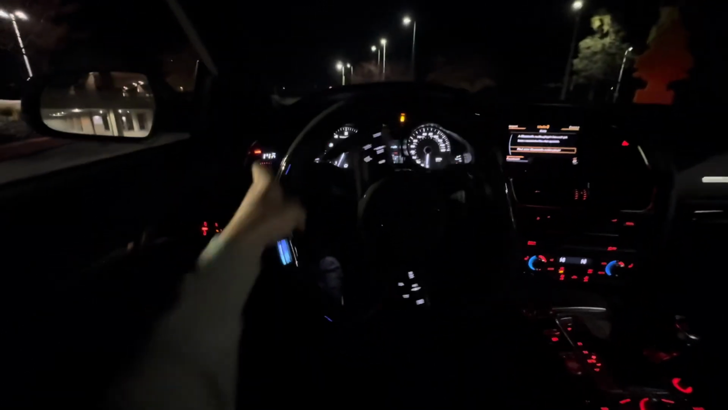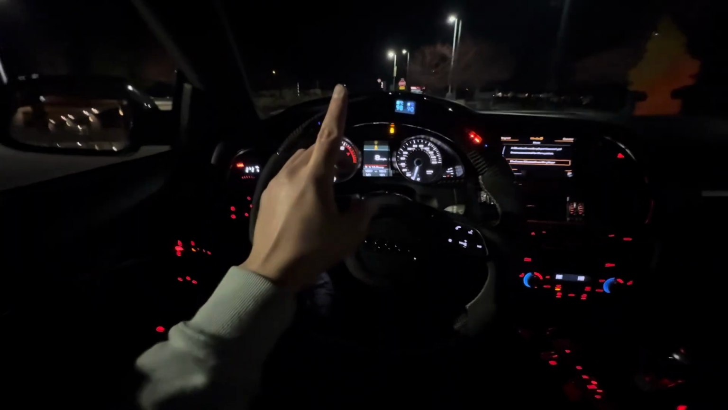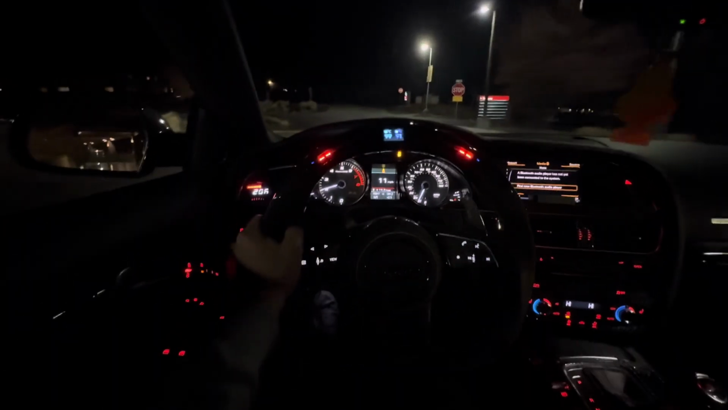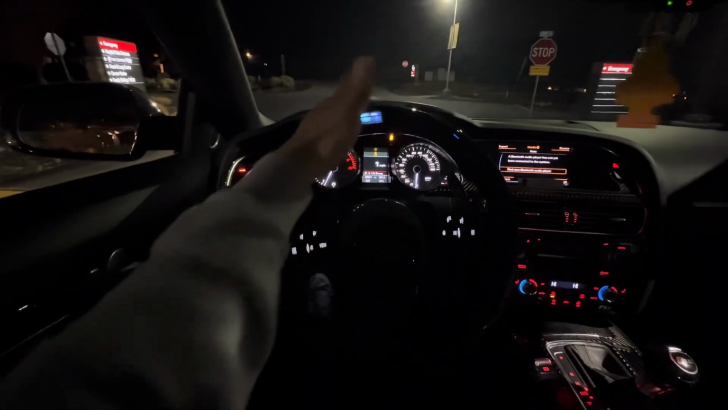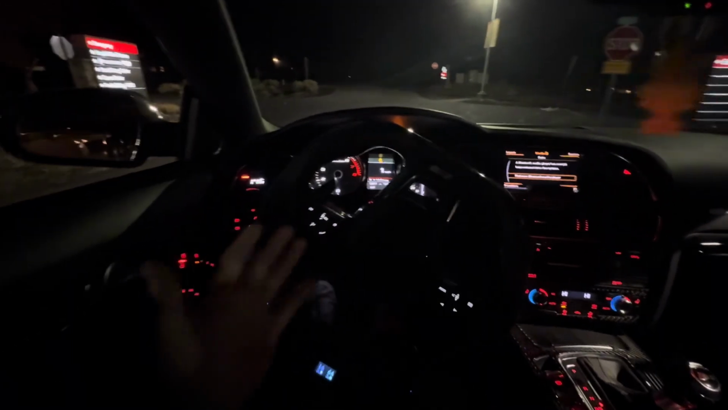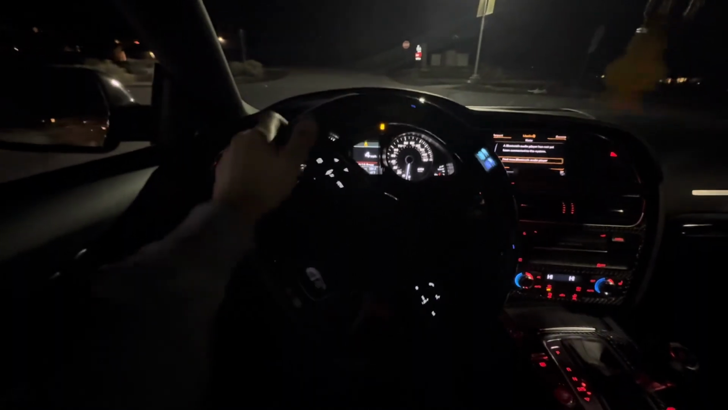I need to get bags for this car so bad. Number one priority if they weren't so expensive. So, if there's anyone watching this that owns bags and wants to sponsor, hit me up. Or if you got used bags and they're still good and it's a good price, let me know. Send me a DM.